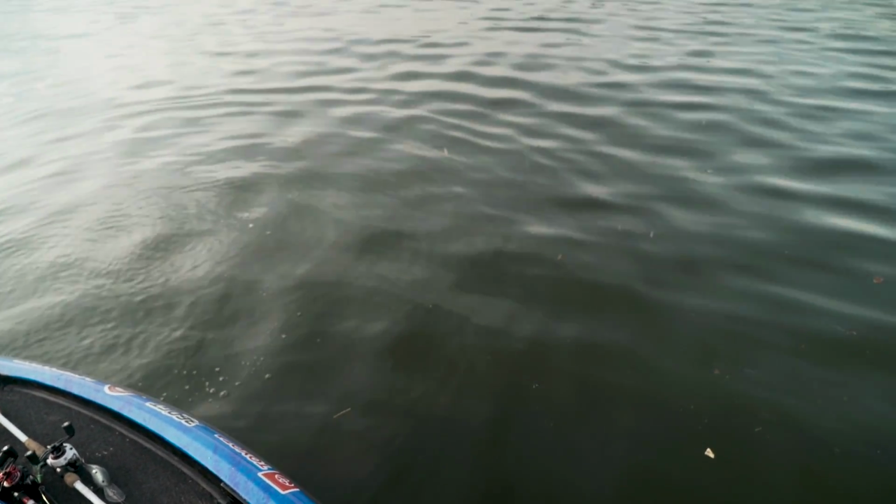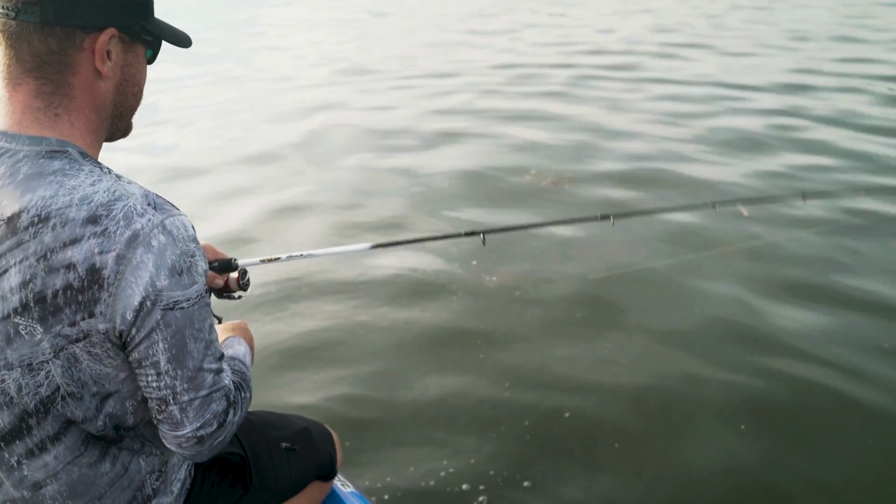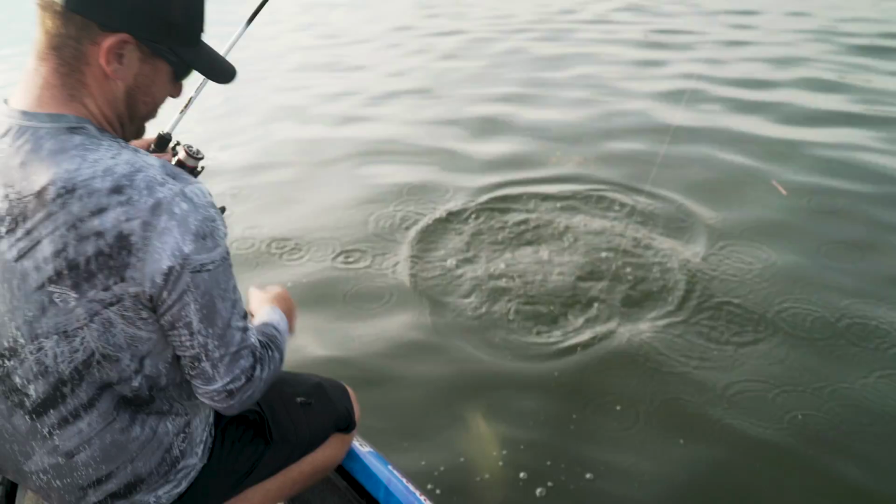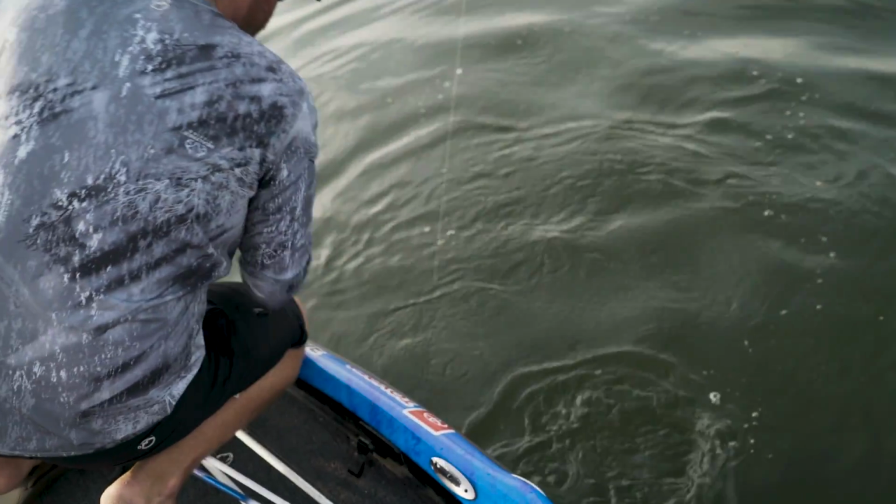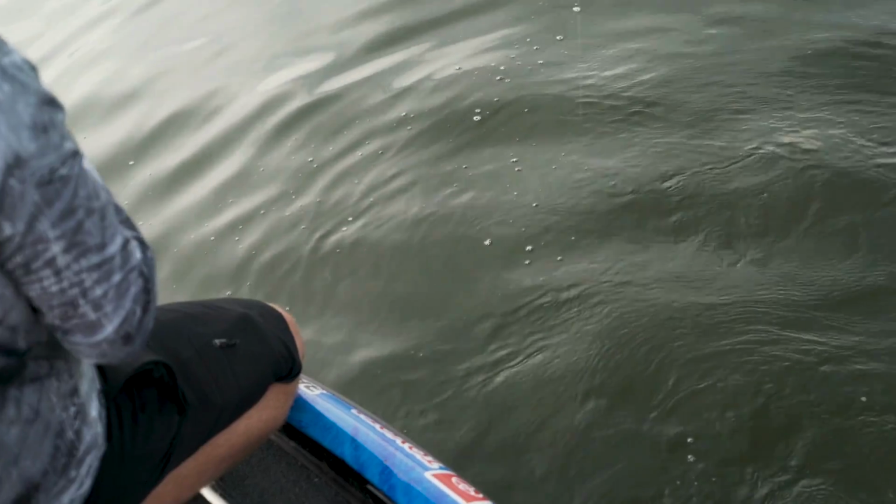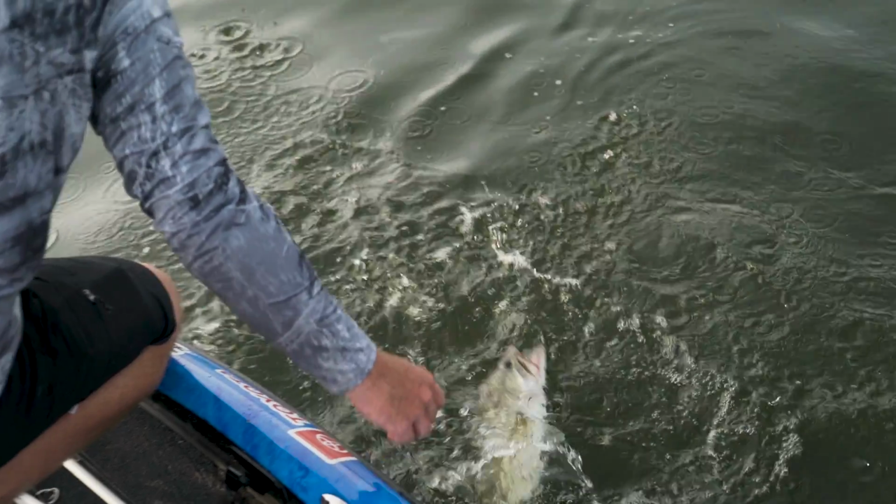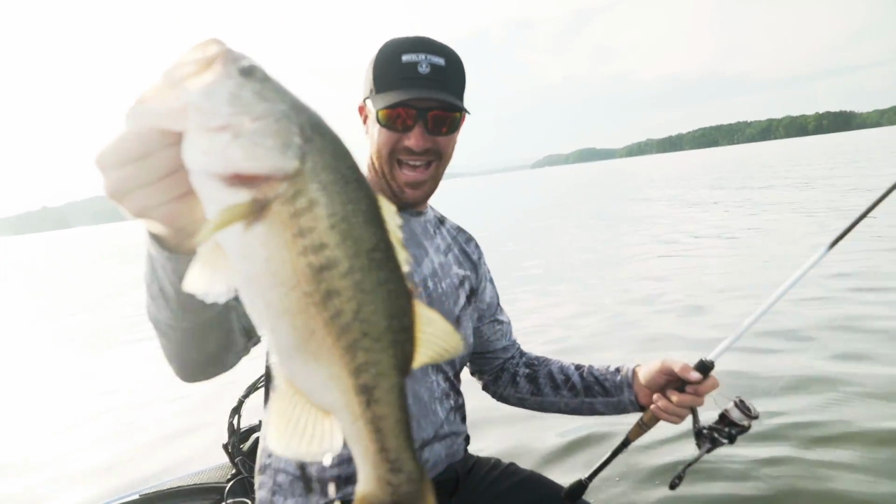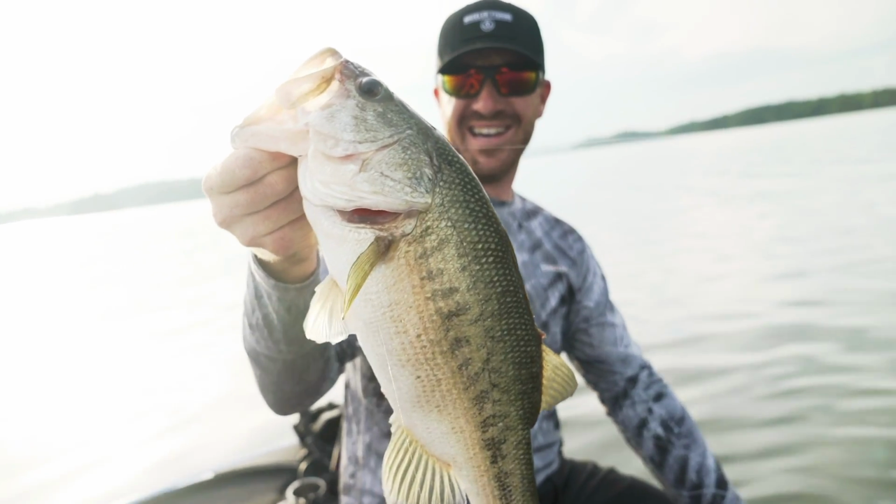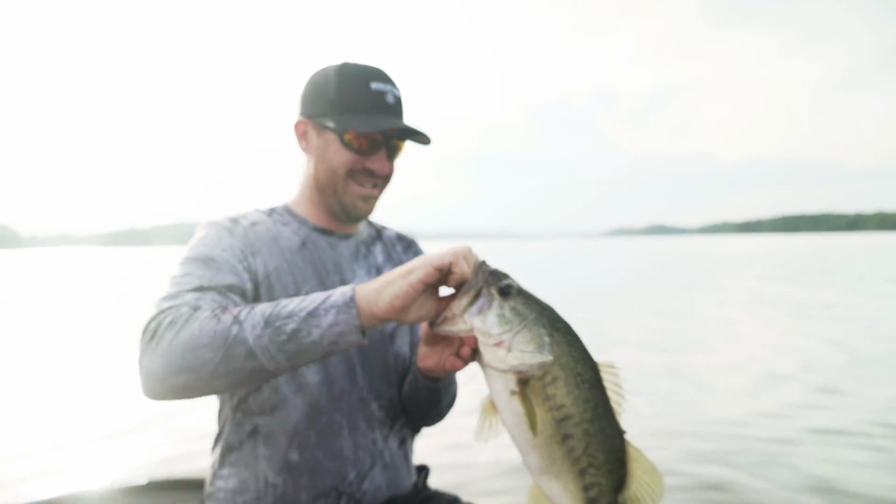Oh, LiveSight at its best, man. That's cool stuff. Literally seeing them in front of me. Look at that. Gosh. Come here, buddy. God almighty, dude. That's a 4+ pounder. Oh, why are you trying to jump in the boat? That's a big one. First fish on the new LiveSight.